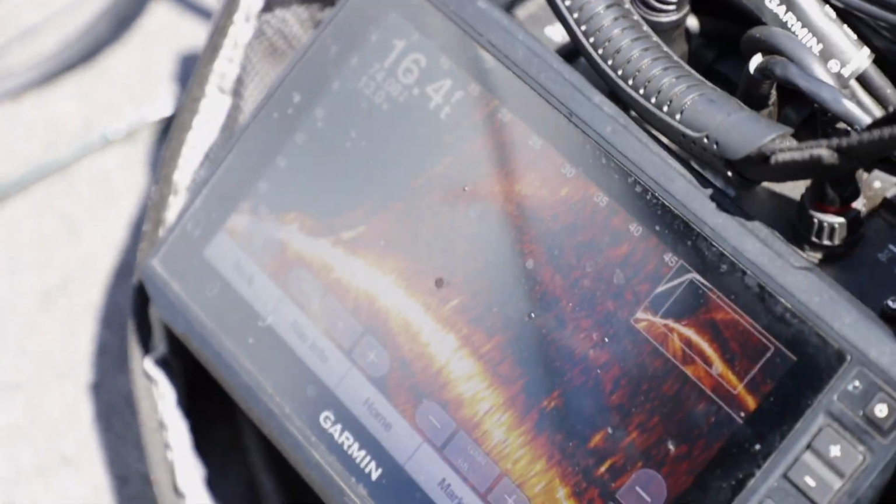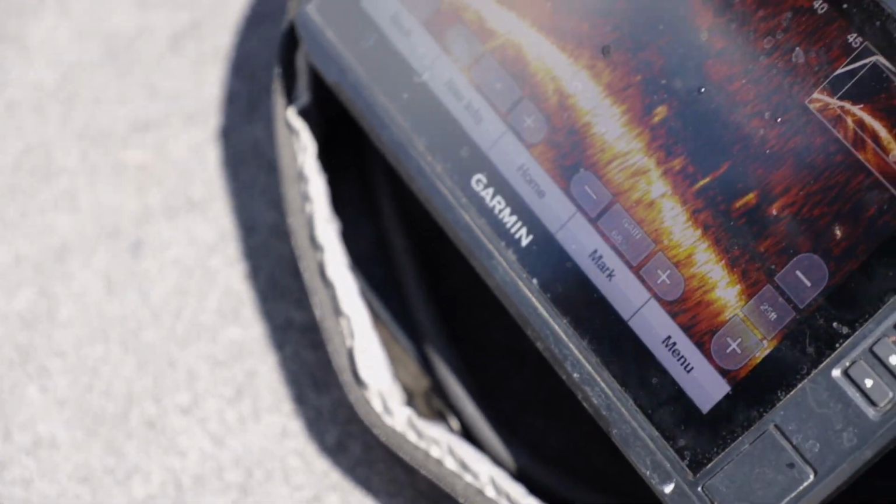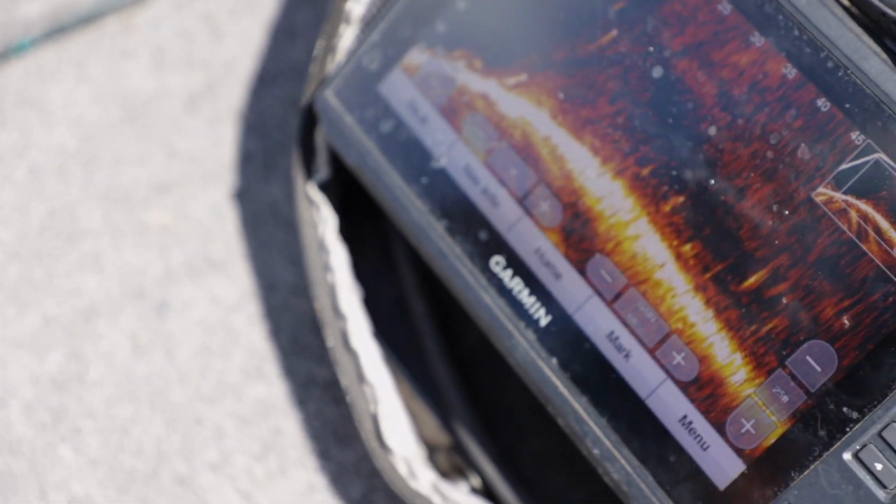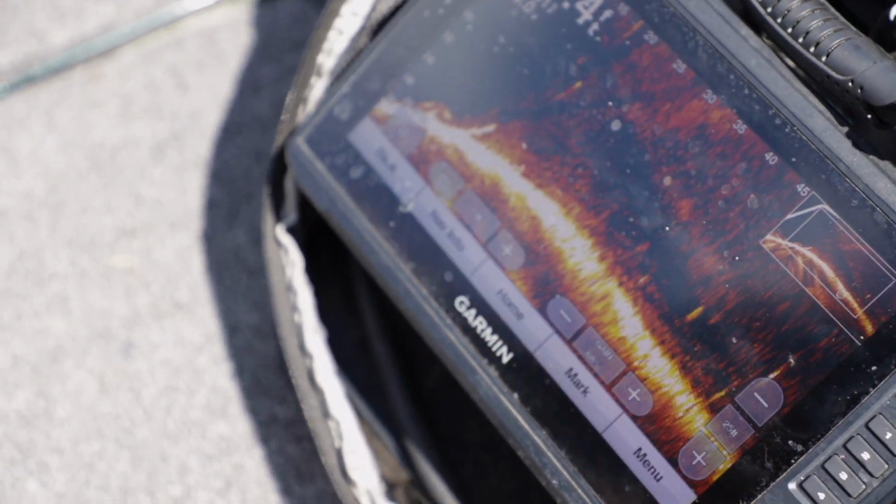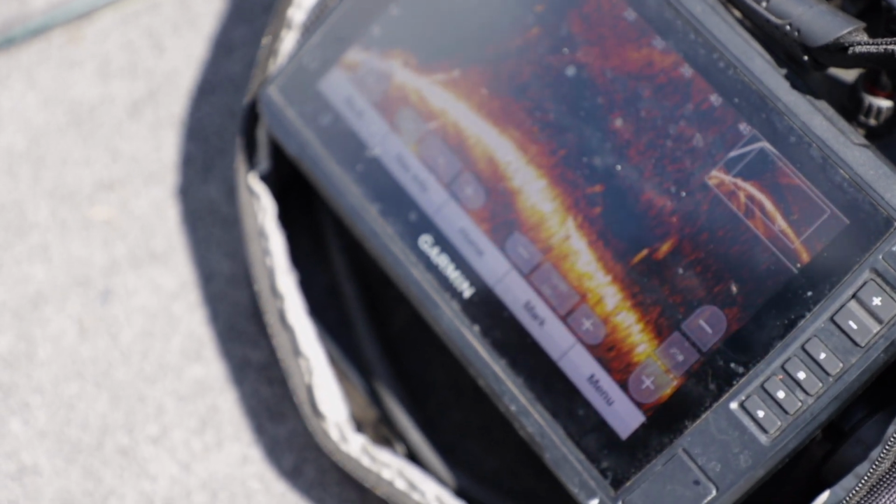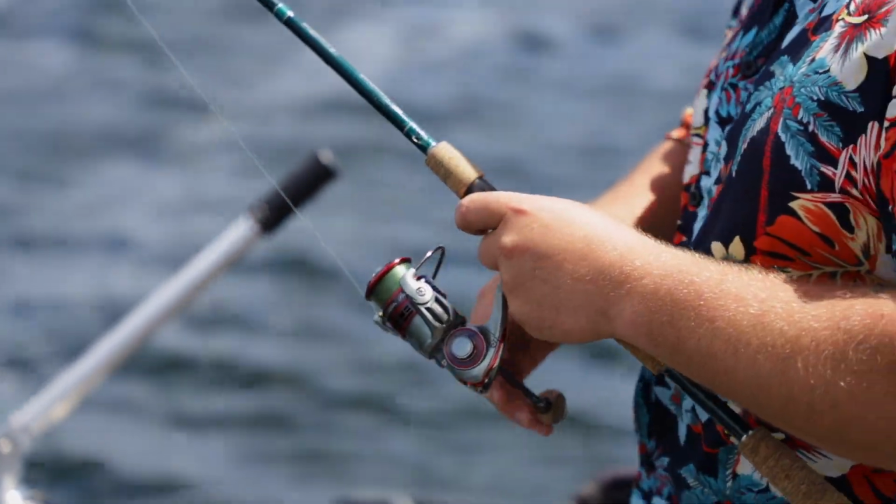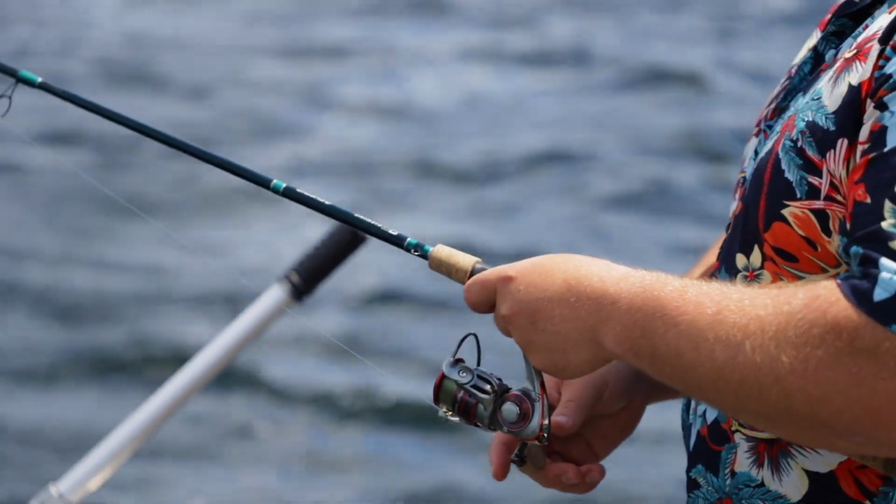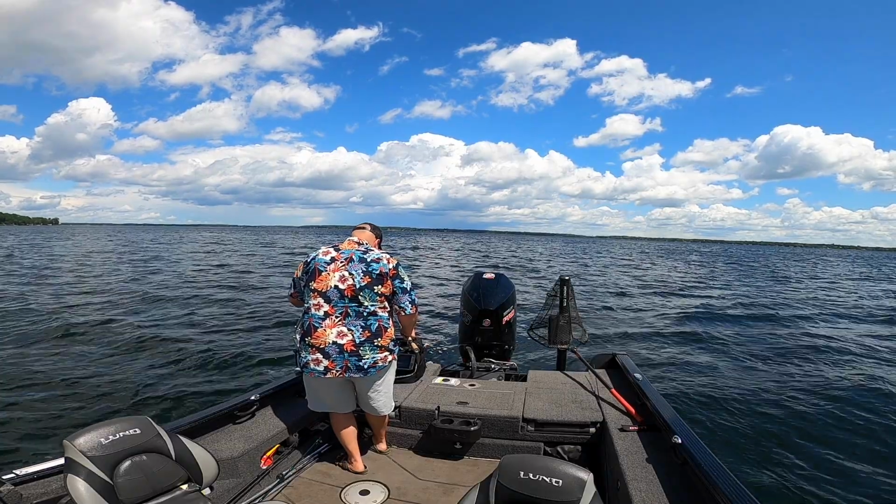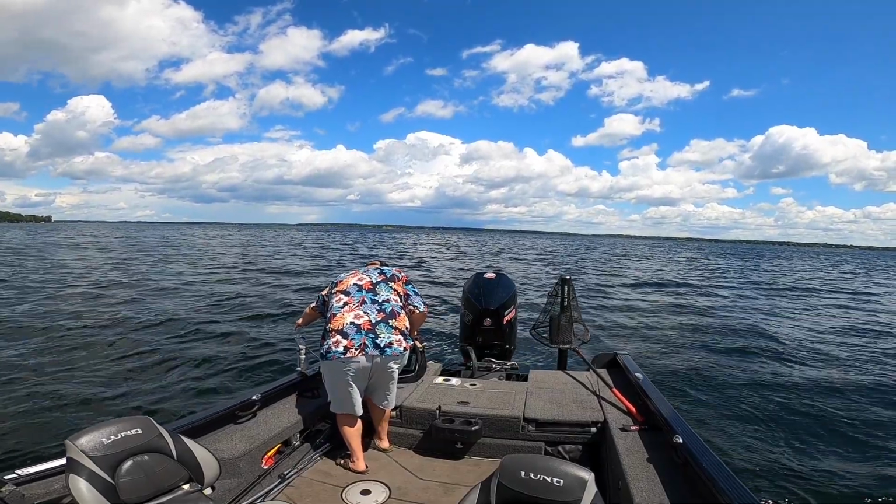There we go. So we got fish from 25 all the way out to 50, awkwardly into the wind. But number 9 jigging raps weigh 10 pounds, which is one reason I bumped up from a 7 to a 9, just because of the wind. Oh, just rolled one. There we go. Nice. Looks like a good one.